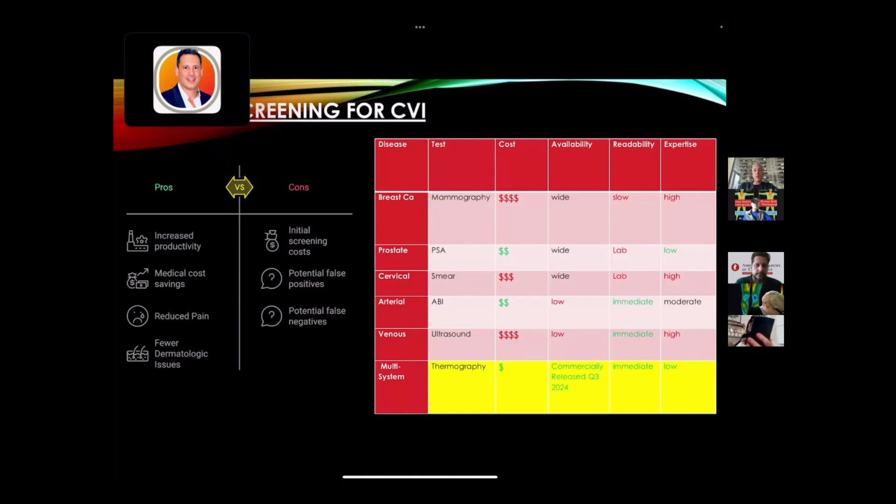So when we want to screen for CVI, venous disease, there are a lot of pros. We talked about the pros: increasing your productivity and medical cost savings, reduce pain. But the cons are you can't have a test that's too expensive with a lot of false positives and negatives, which is basically what we're doing now with ultrasound, which is really a diagnostic tool, not a screening tool. So you look at the various other screening tools that are out there for things like prostate, breast cancer, cervical, arterial disease. They're all not perfect.